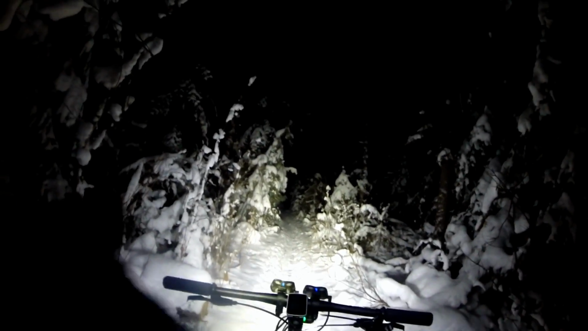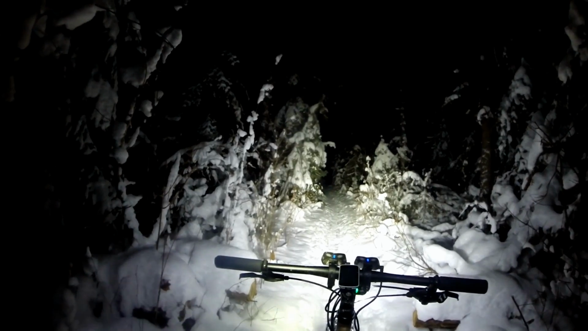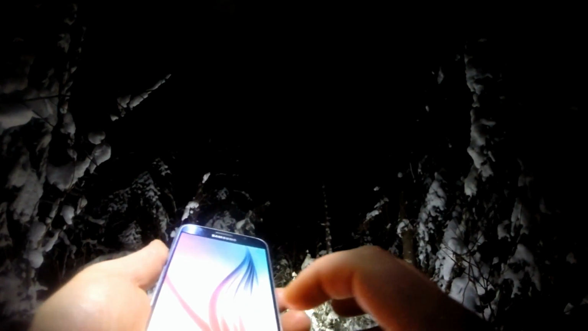We'll stop and take at least a few pictures tonight. For social media. Picture of the temperature.